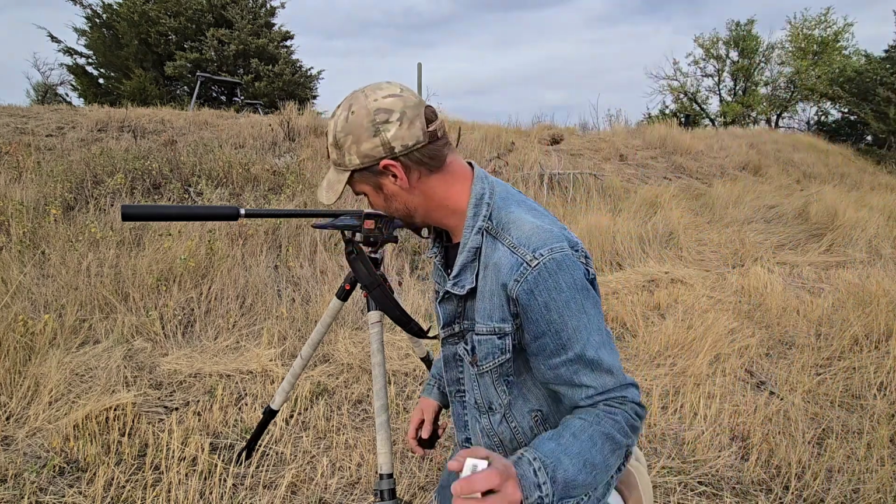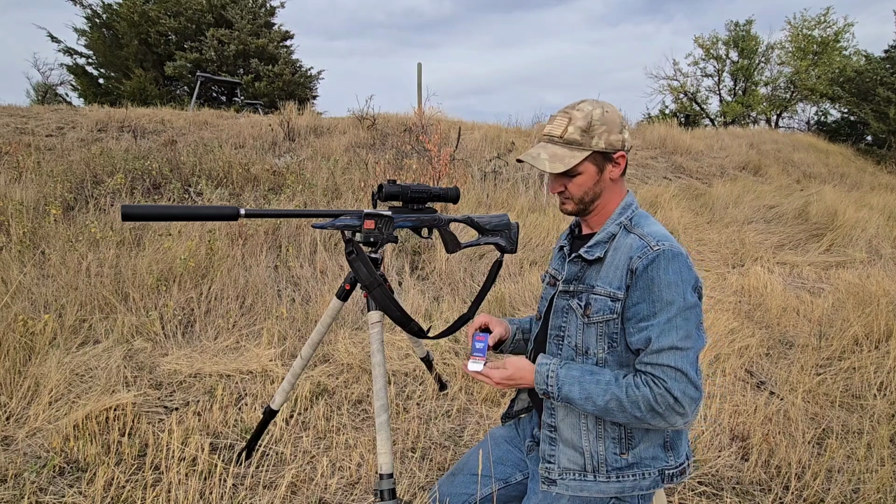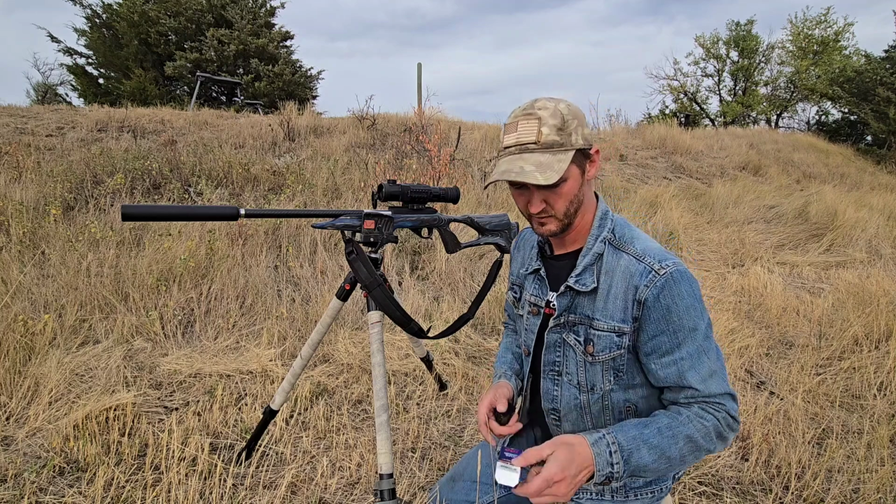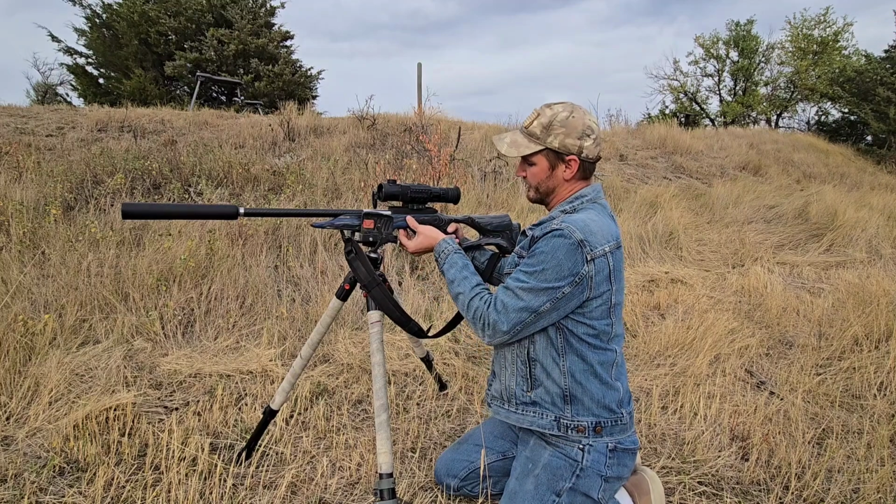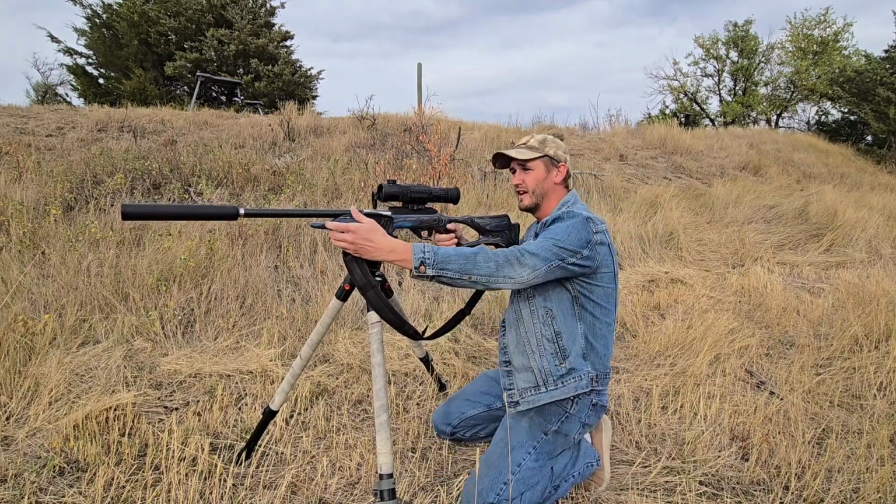All right, so again, just a little 1022, and all we're shooting here is CCI standard velocity. We're only gonna shoot 2 times, so I'm gonna load 1 more round in, and then we'll go down range and check it out. Standard velocity is generally subsonic, not all the time, but a lot of the time it is.